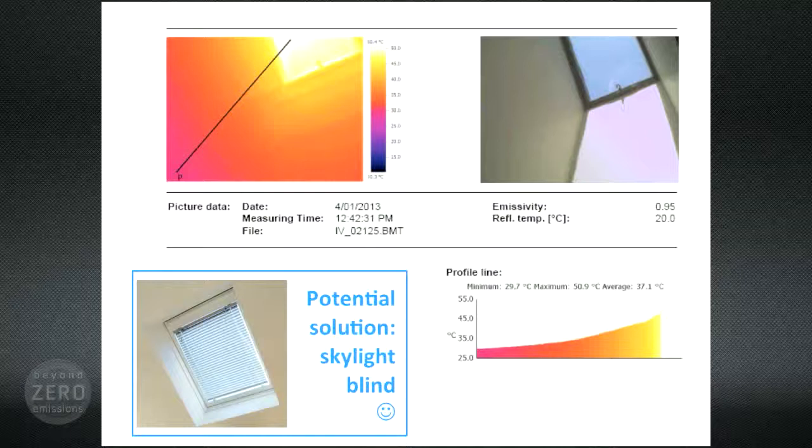Quite often that's forgotten. You can get double glazed skylights and skylights with certain films and tinting, but then you're trading off the amount of light that's coming in versus the heat. And also, sometimes these skylight blinds can be fitted.